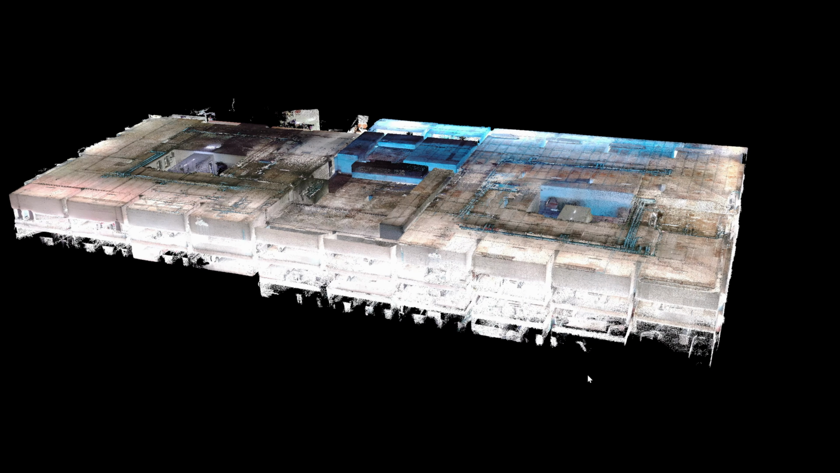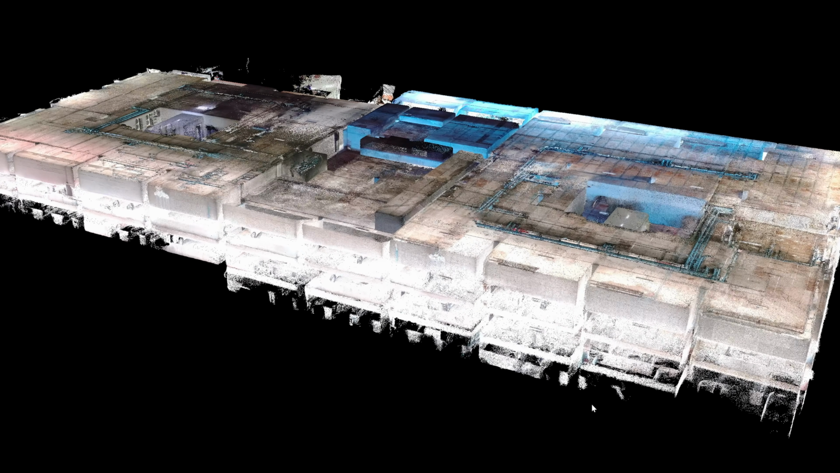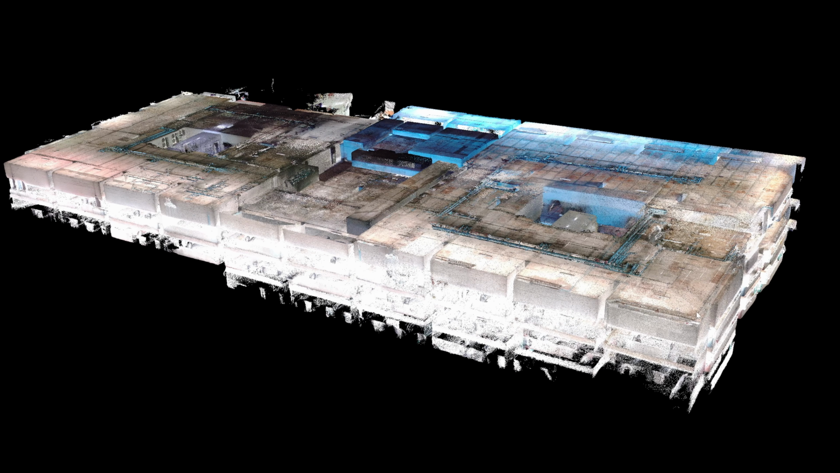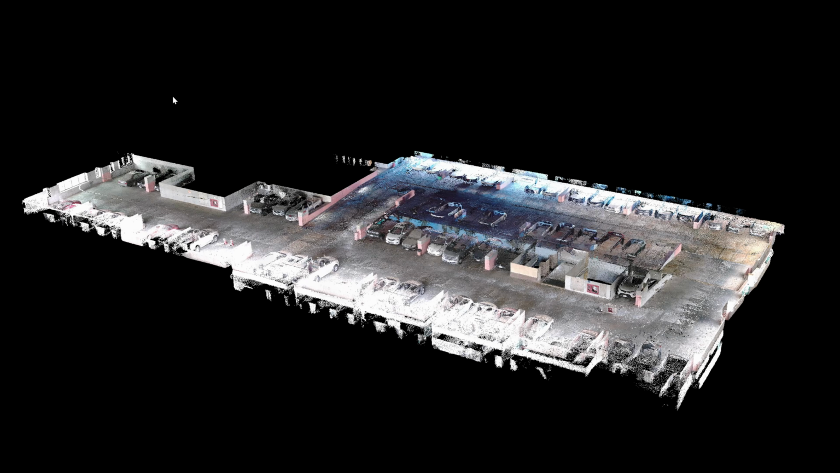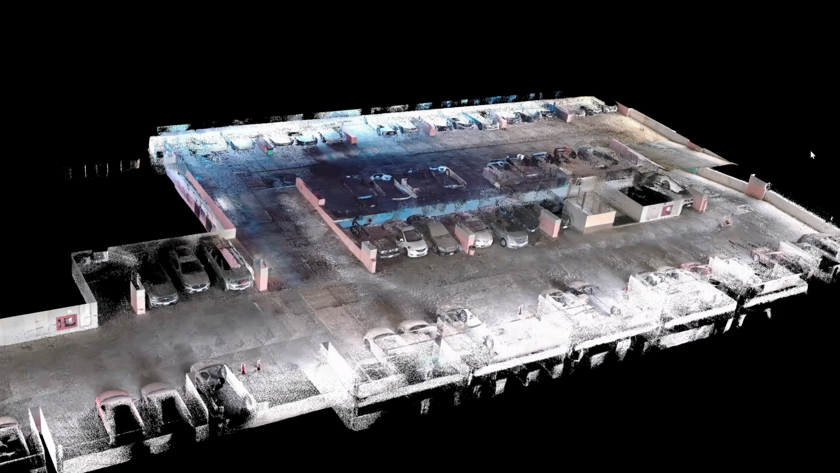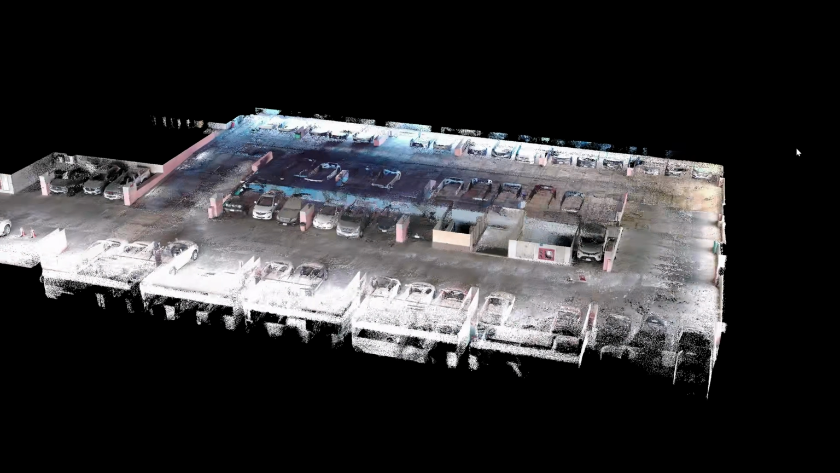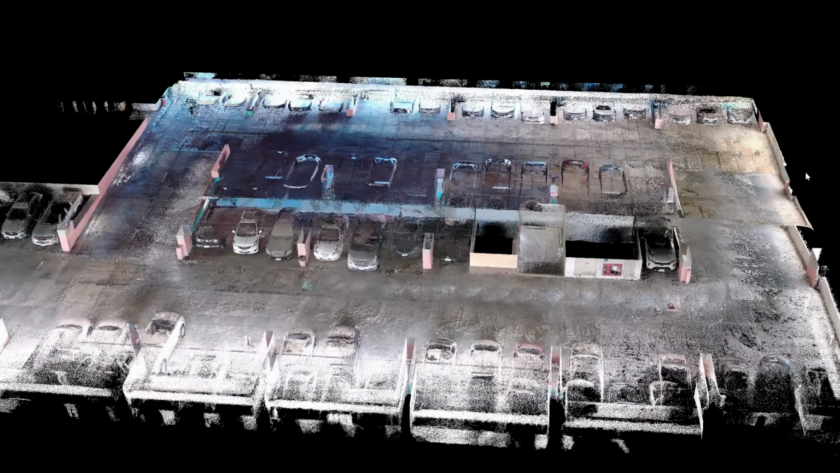Here is the car parking test. The area measures 80 meters in length and 35 meters in width. I'll be scanning 3.5 floors, which adds up to about 8,000 square meters of coverage. When scanning a car parking building, you often have to walk in a spiral.